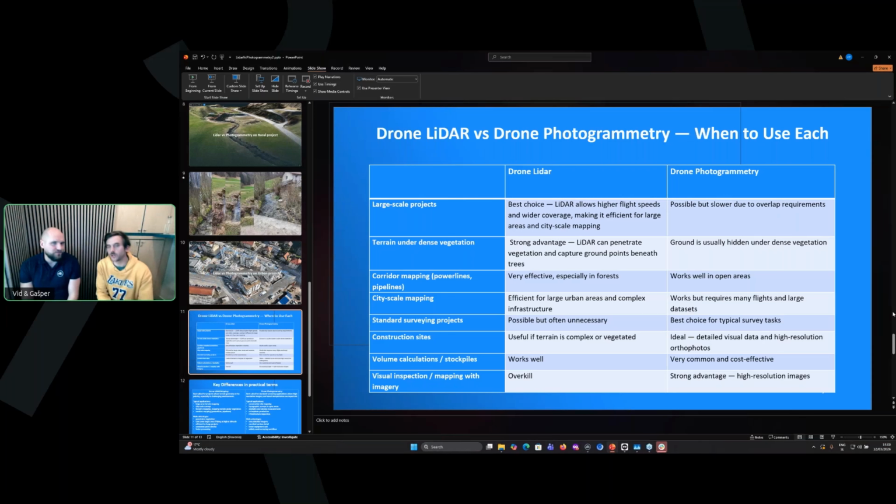When we talk about a large-scale project, it's more than 5 square kilometers, you know. Something like that. Not like half a kilometer. This is a small scale. Then the second, where we have a very big advantage of LiDAR is when we need terrain under vegetation.